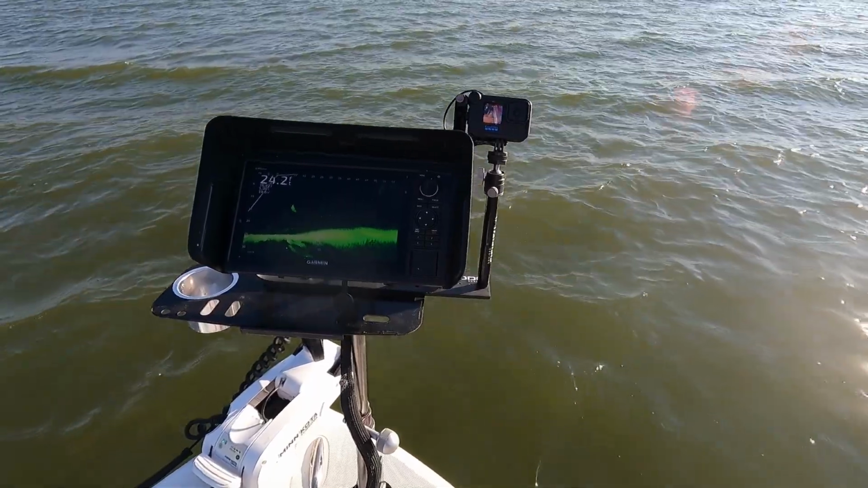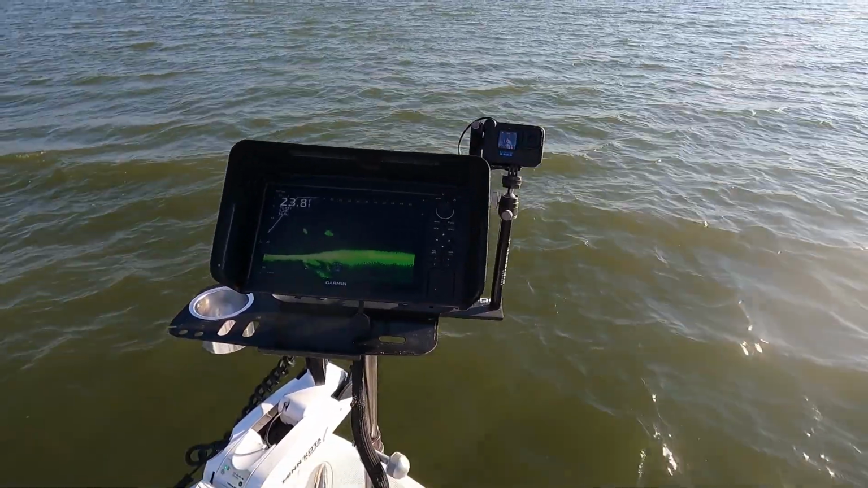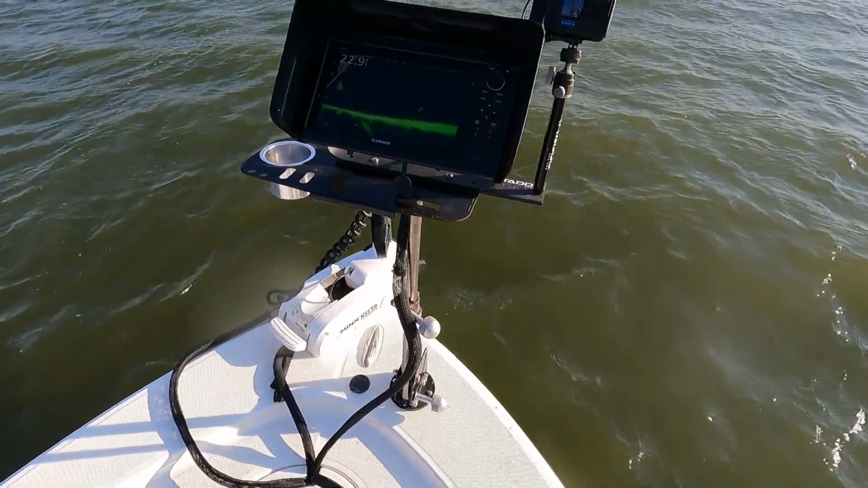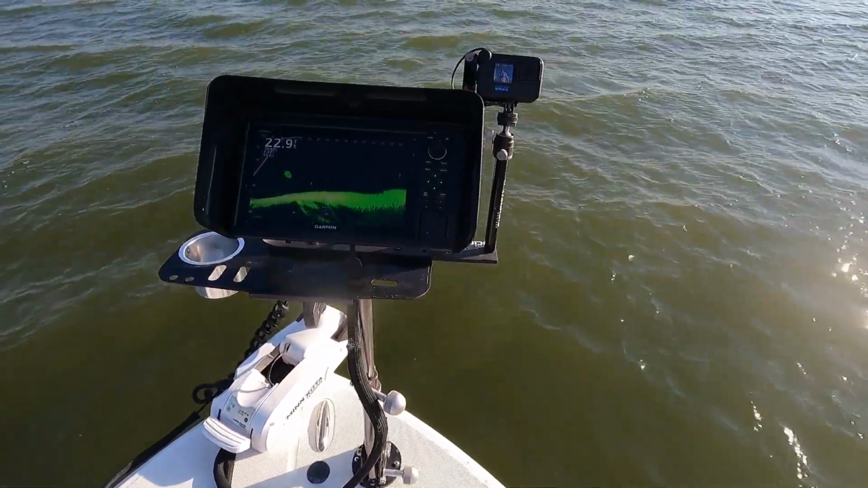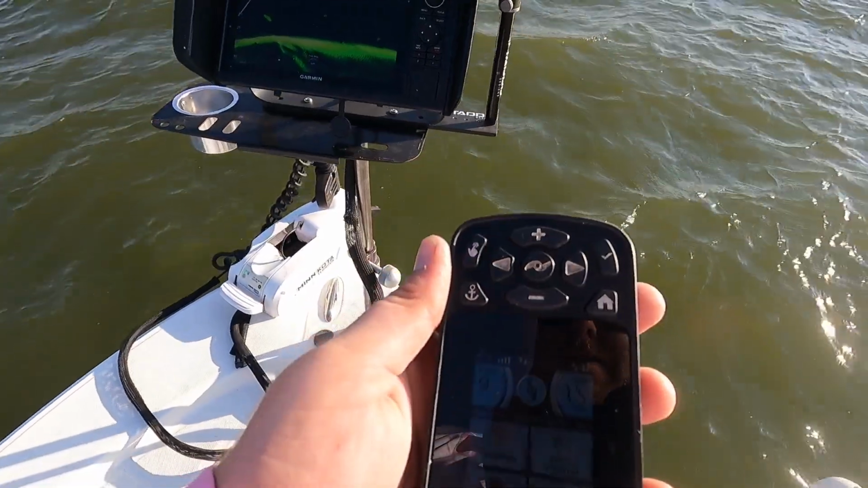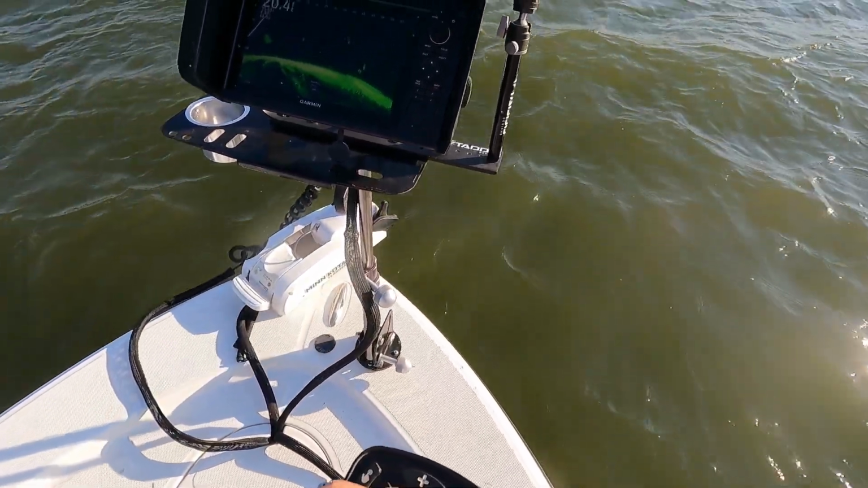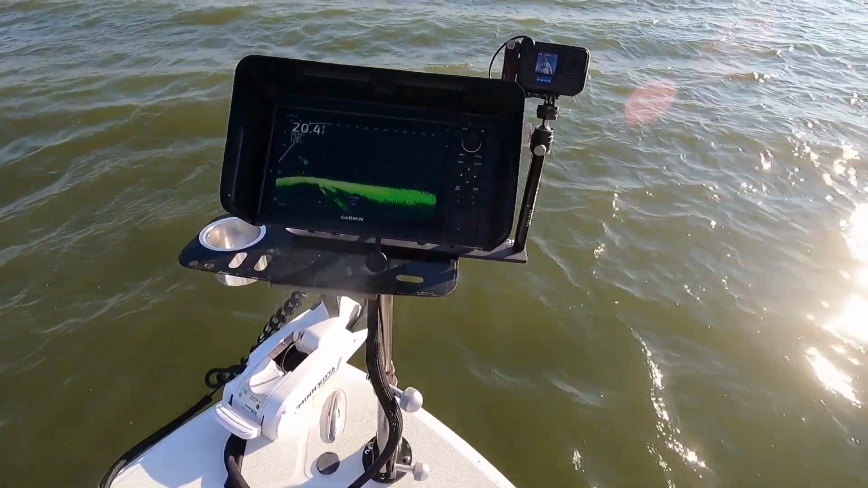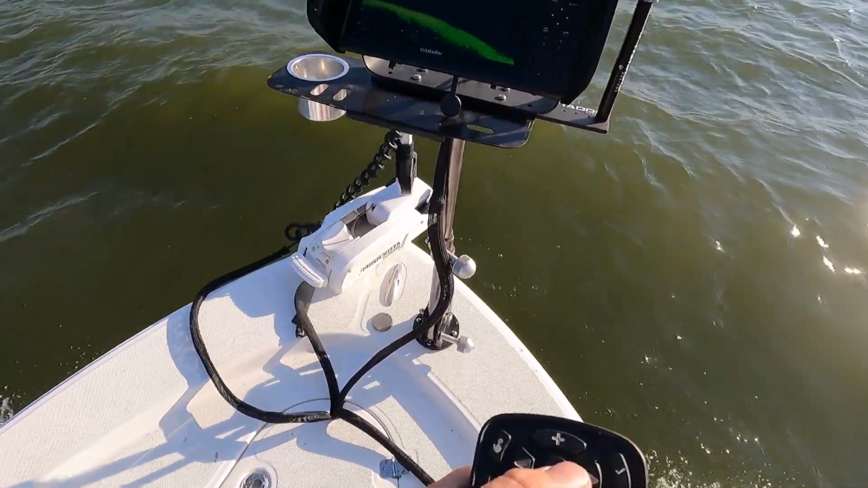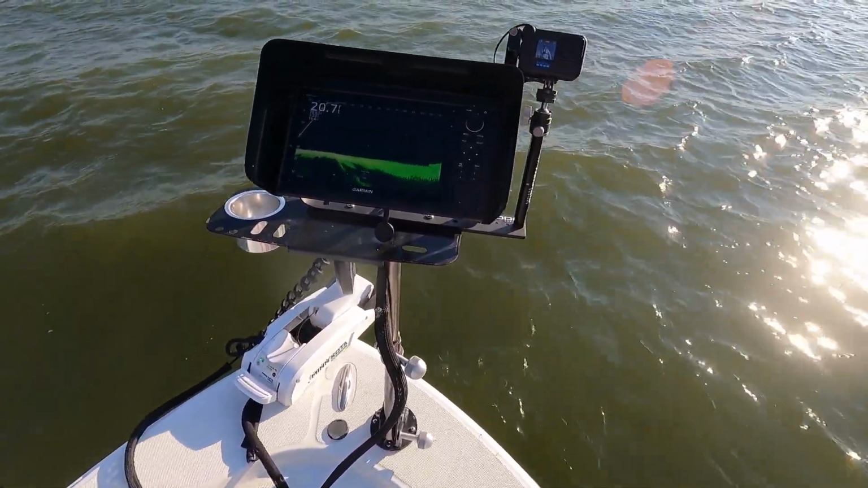Now if you get going for a while and you're like, man, it's just slick bottom out here, like right now we've been going for, I don't know, it feels like an eternity, but it's been like 2 minutes. What you can do is, don't be afraid to kick up the speed on the old trolling motor here. It does not hurt it to go faster. You just gotta be keeping the head on a swivel, looking better, looking faster.